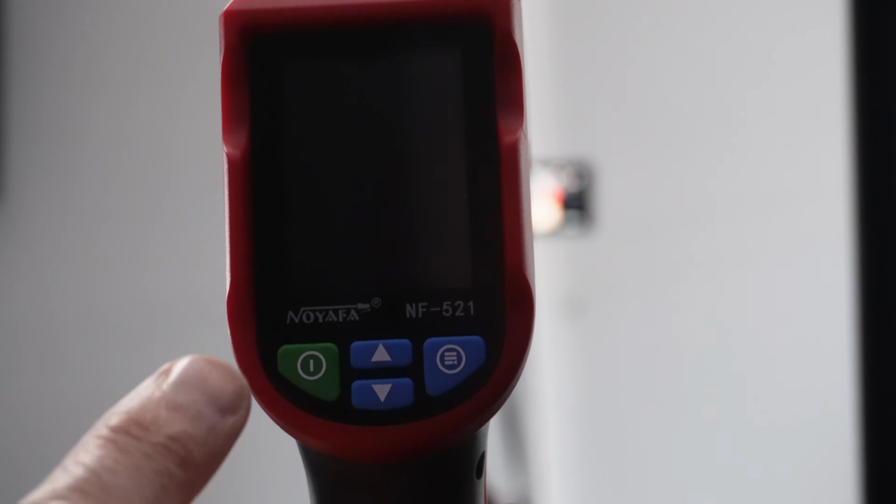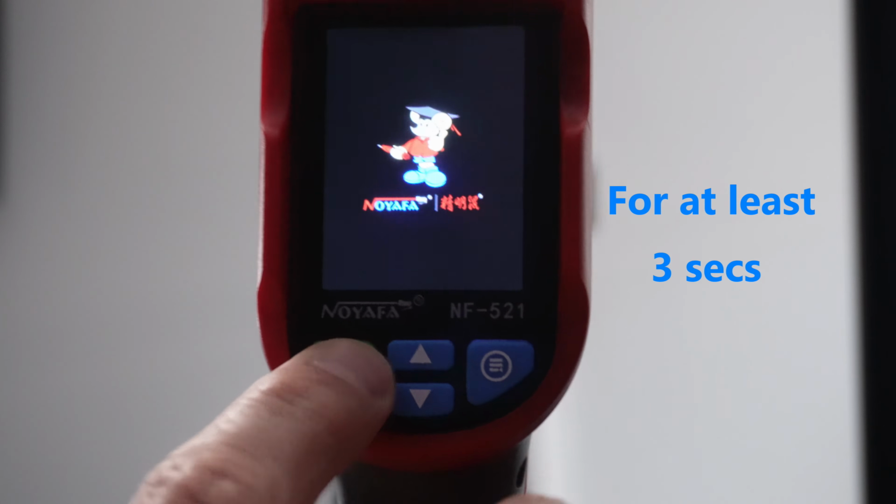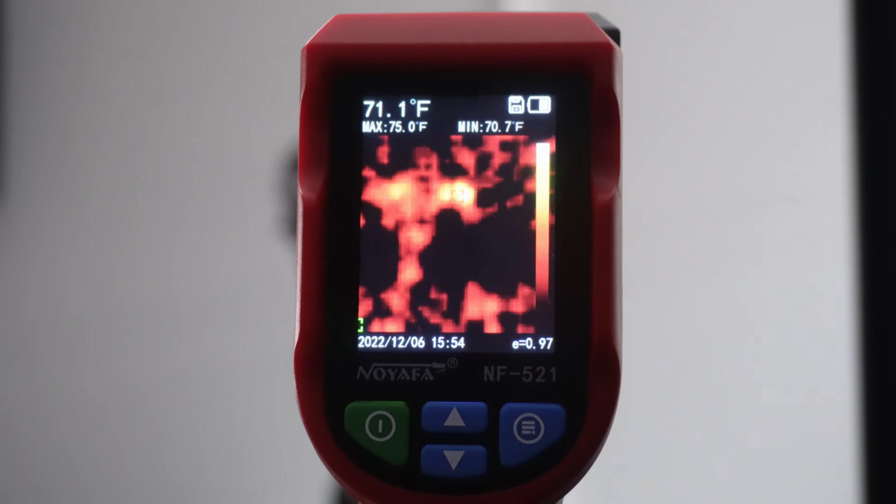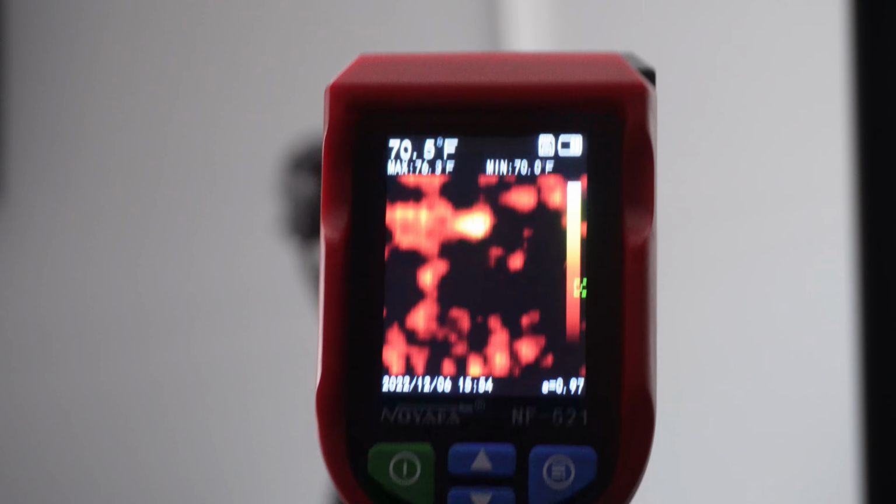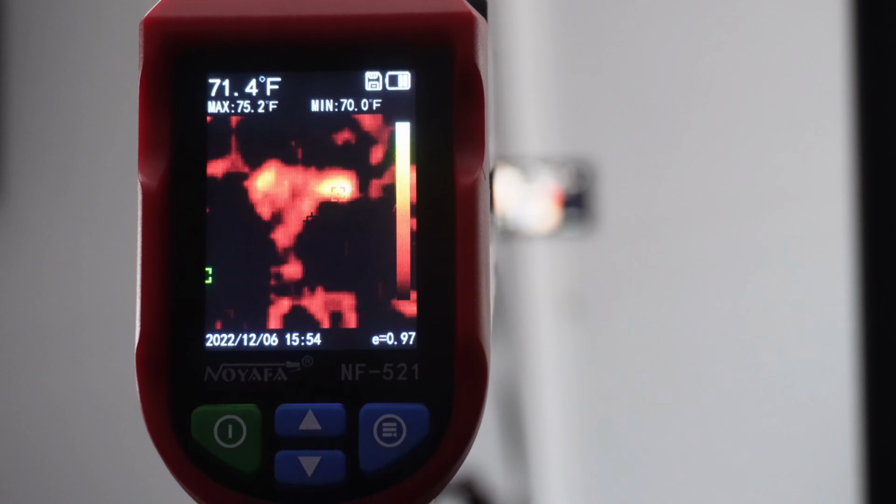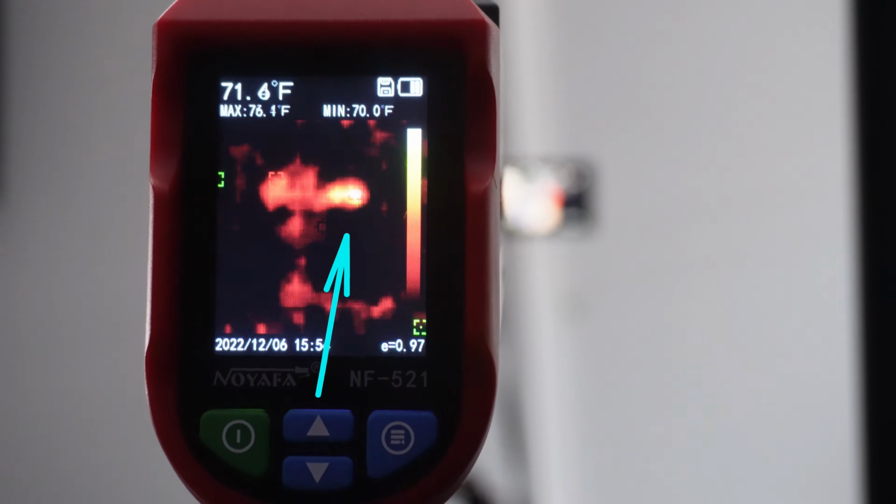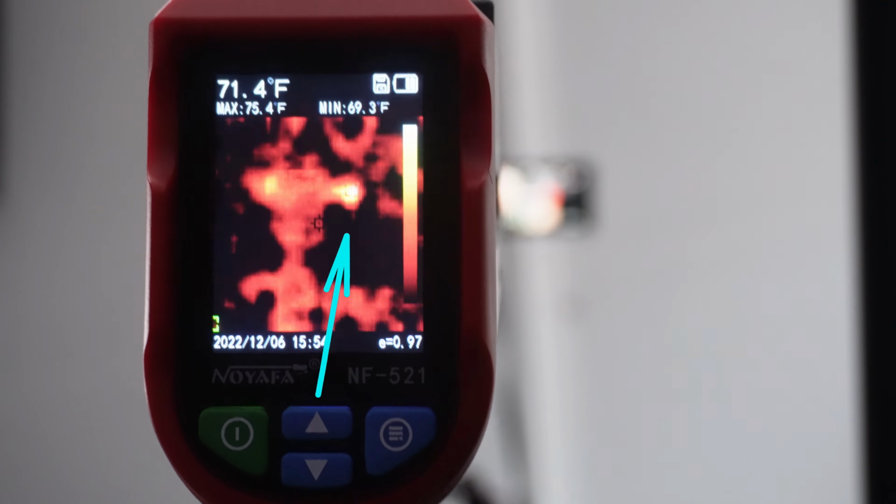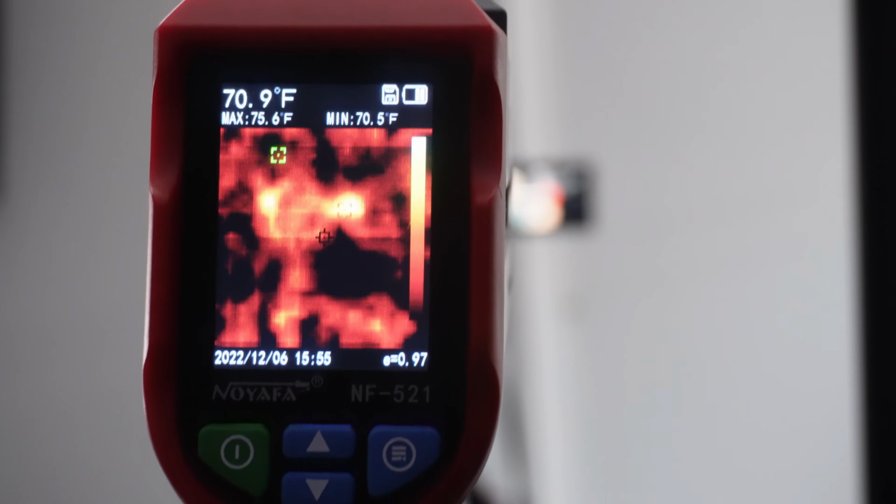Okay, here's the back of it. You turn it on by holding down the green button. And what I'm pointing at in the background is the other camera, right? It has a side display to it. And as you can see in here, there's one little spot off to the right here. I'll try to highlight it on the screen. And that is the little screen that's off to the side of the camera pointing in this direction.